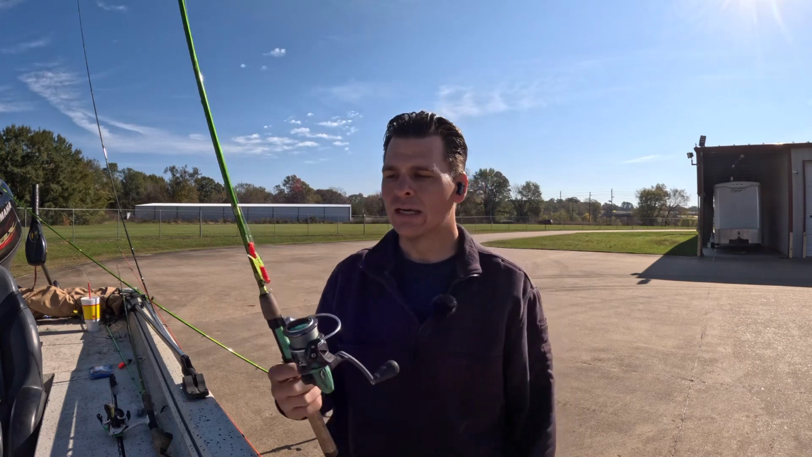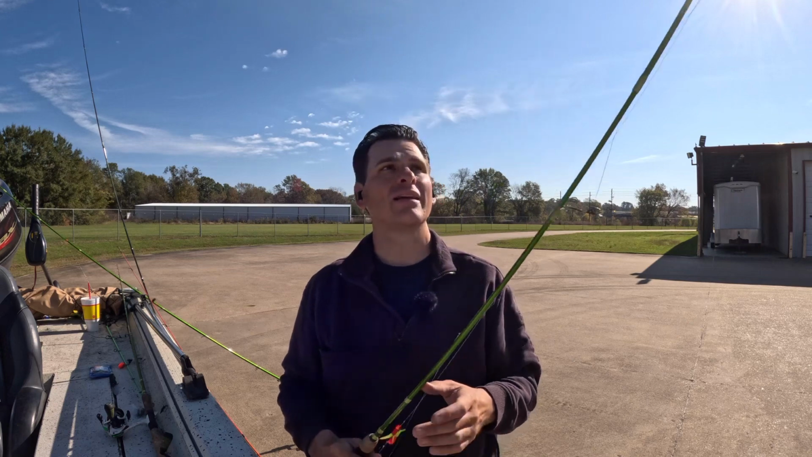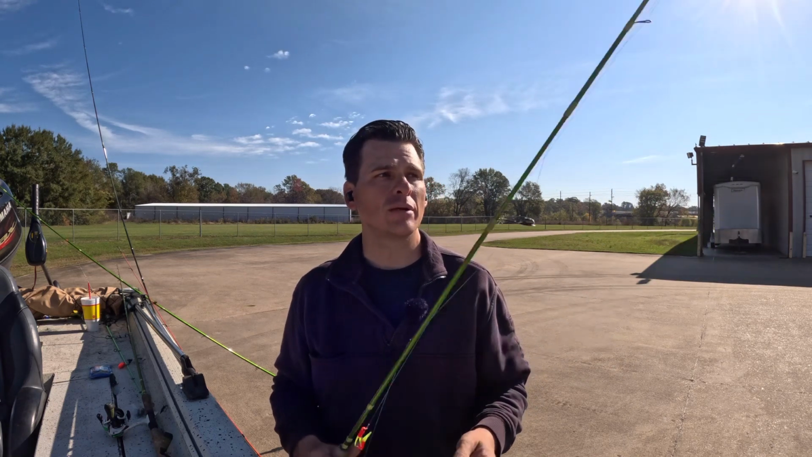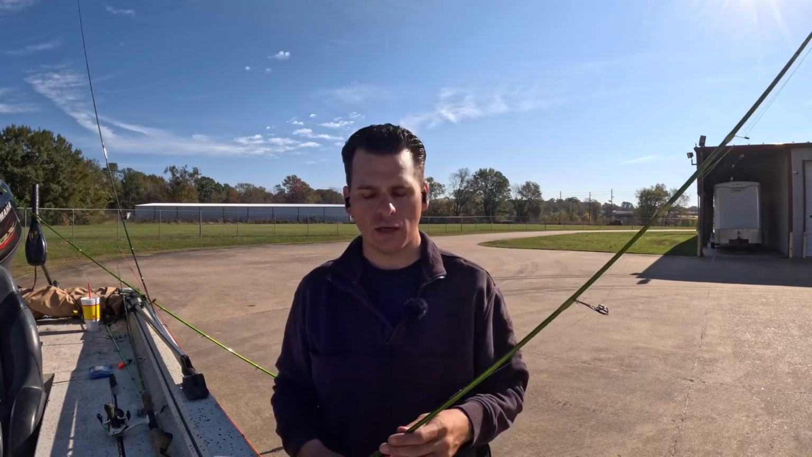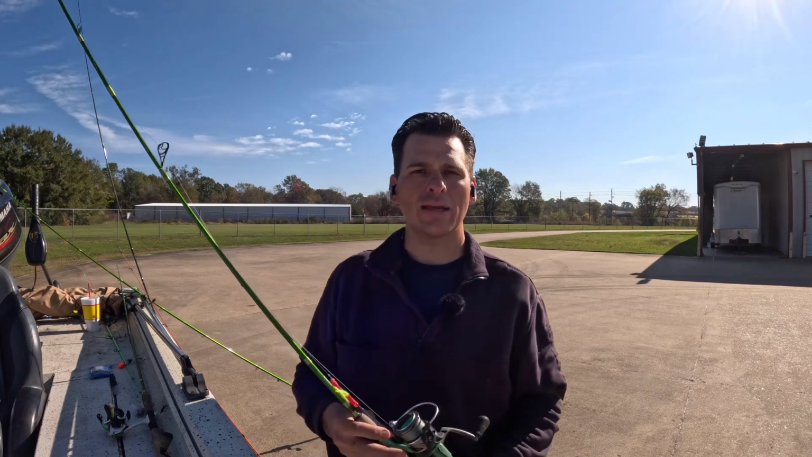But this is my double jig rig casting rod, and this is what's great about a 6-foot rod. You can really get on out there. The versatility of it is incredible. So give it a shot, see if you like it.